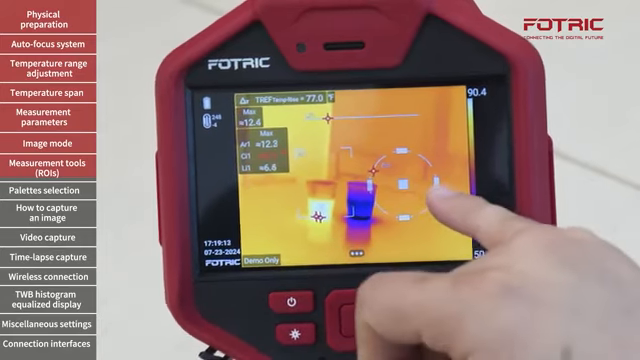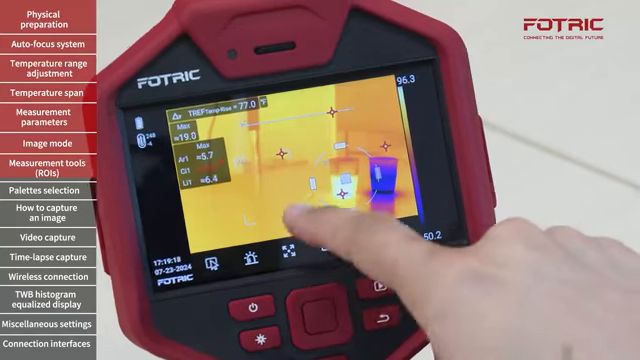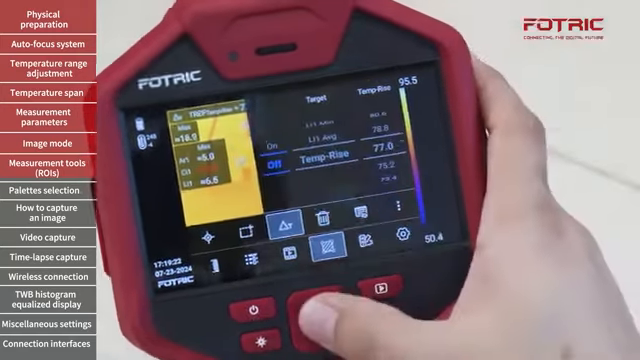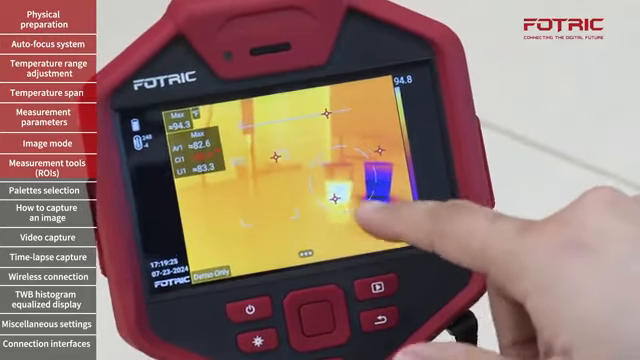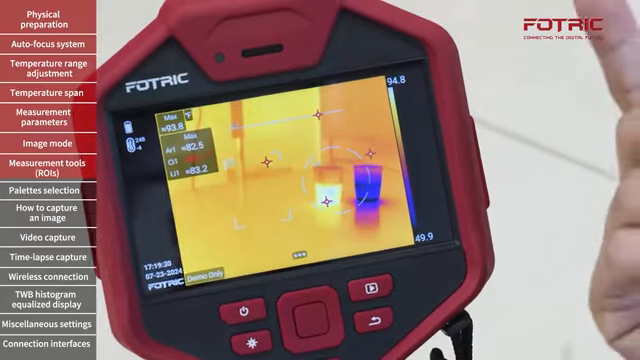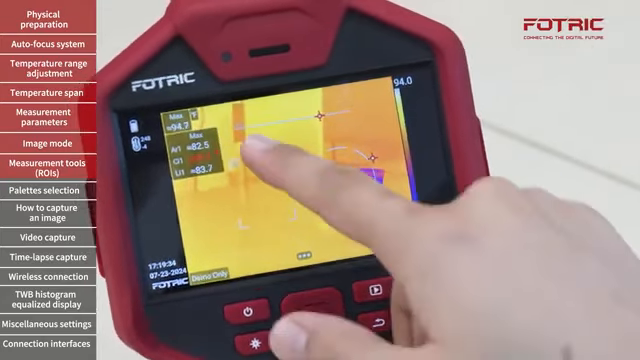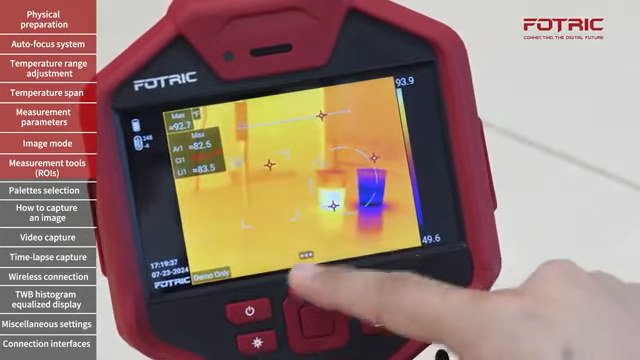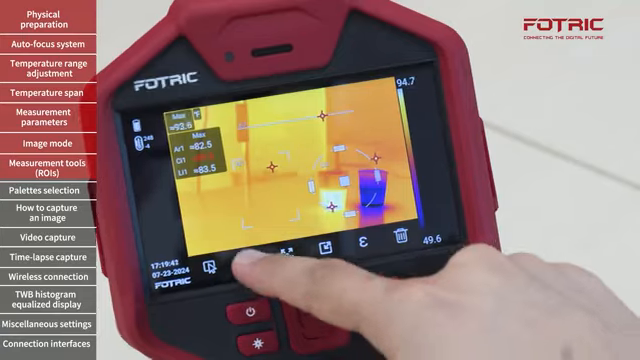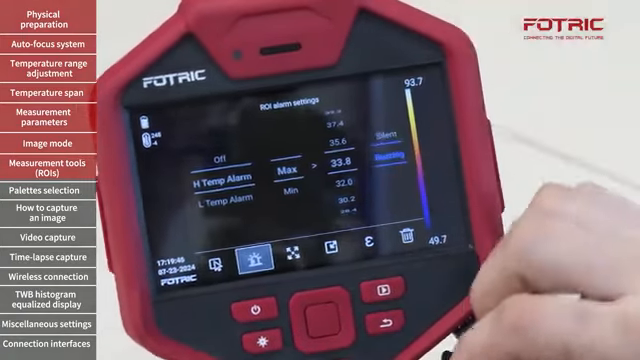And now you see that the temperature on box 1, let me just turn off the delta T for a second to make it easier to understand. Here we go. So now you see that the maximum temperature on my circle is 89, which is obviously above the threshold temperature. And that's why I see a red value right here. I can also make that temperature alarm have a sound by moving from silent to buzzing.